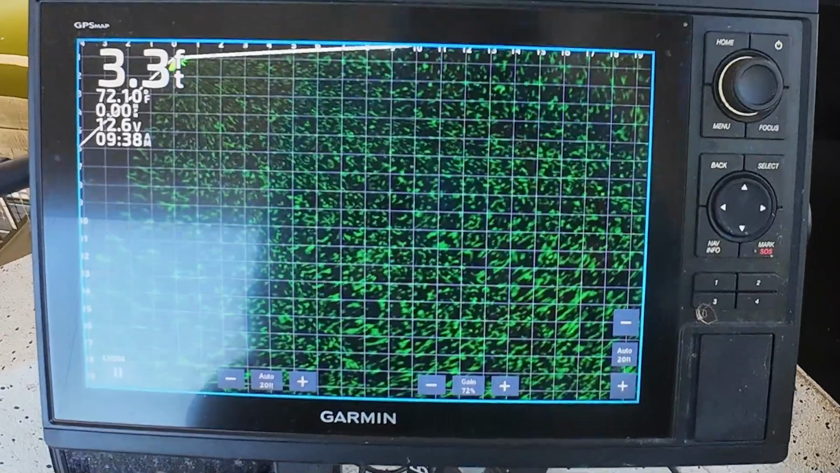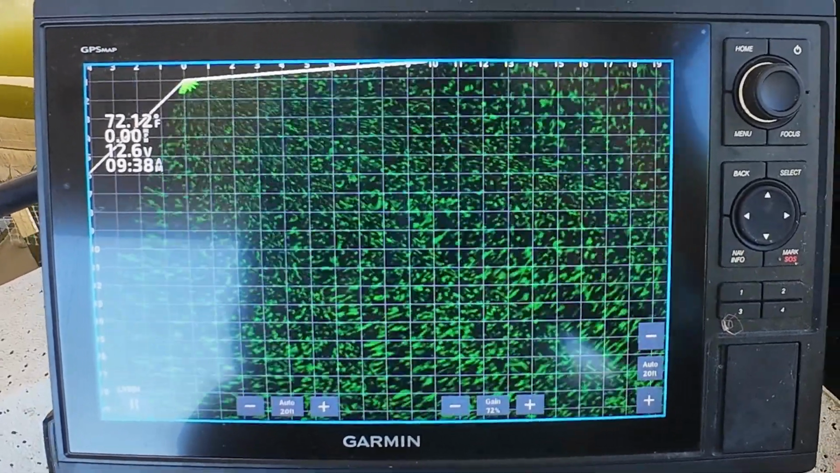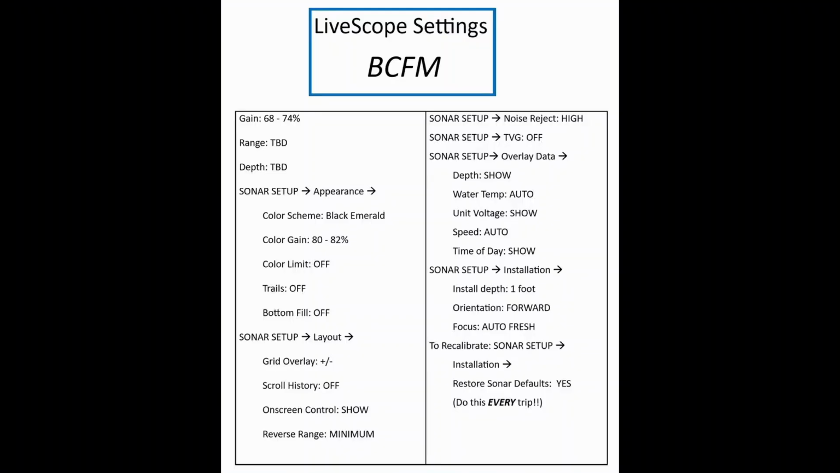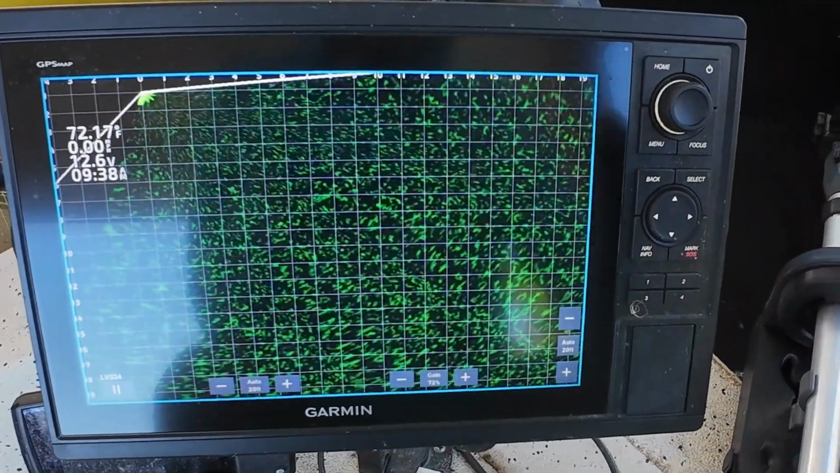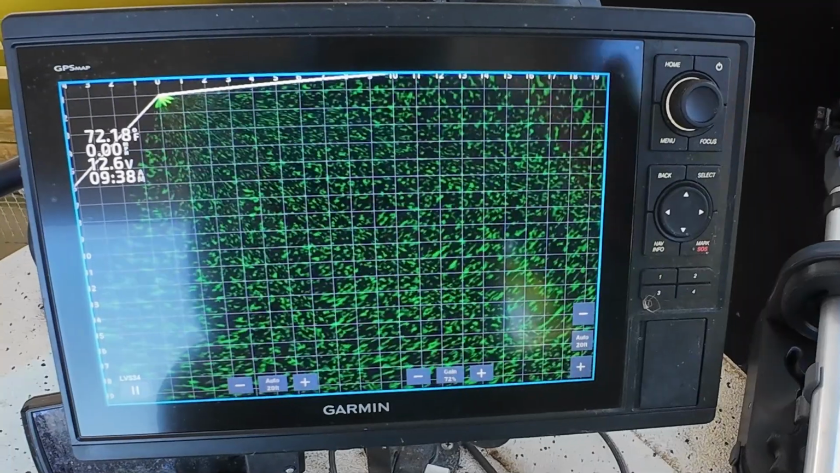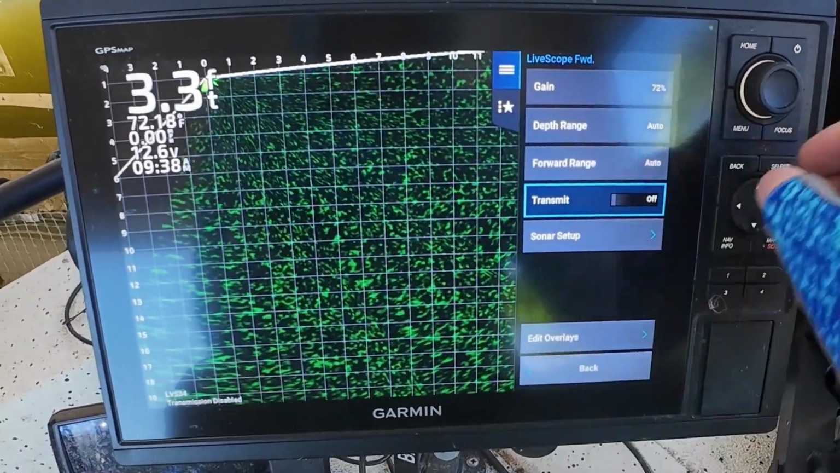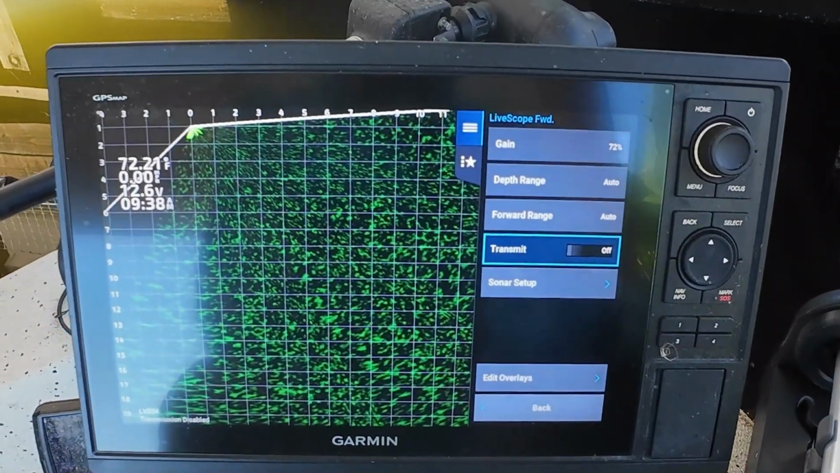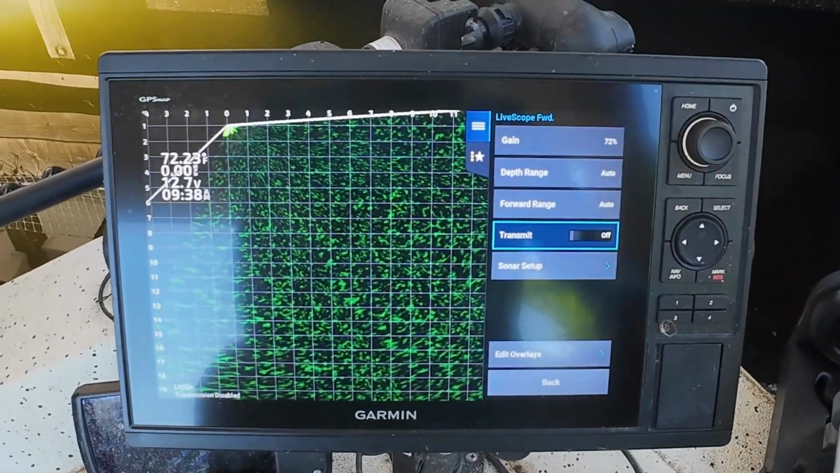It takes about a minute or two to restore factory settings and recalibrate, but it really helps to have a better screen and reduce clutter. So that's my settings. Oh, one other really good tip is if you're running or sitting idling and you're sitting in the sun with your transducer out of the water, put your transmit on off. So that transmit's off, that will prevent your transducer and your unit from overheating. So that's really helpful. Then you have to remember to turn it back on when you want to start fishing. Okay.